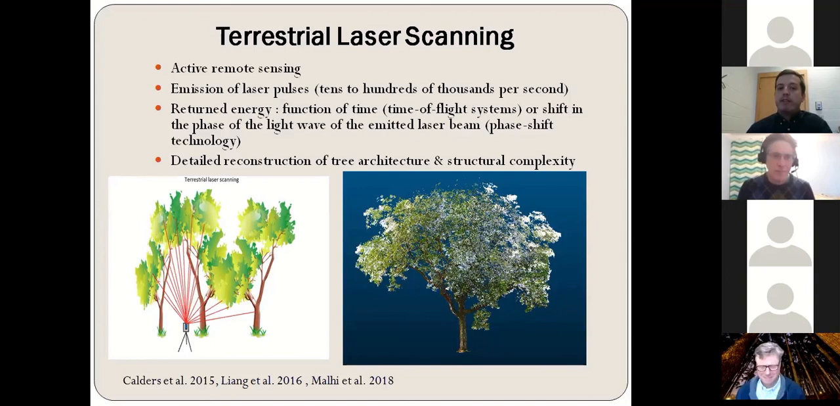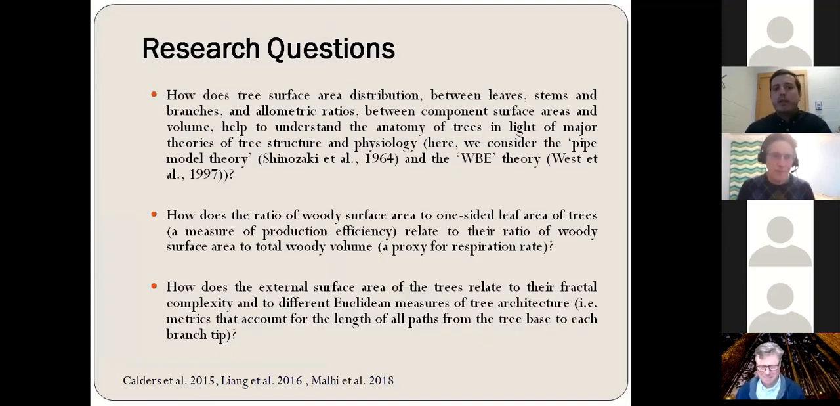And at the end, we have a detailed representation of the three-dimensional structure of a tree, which is a point cloud. So here you can see a picture of a point cloud of a tree in the figure on your right, which is a Gleditsia triacanthos tree that I scanned in summer 2019 on campus, and it's part of our study. So you see that in this point cloud, the laser data captured the branching architecture of the tree, but also the leaf area and the foliage. So now that we have a basic theoretical background, let's focus on the research questions.